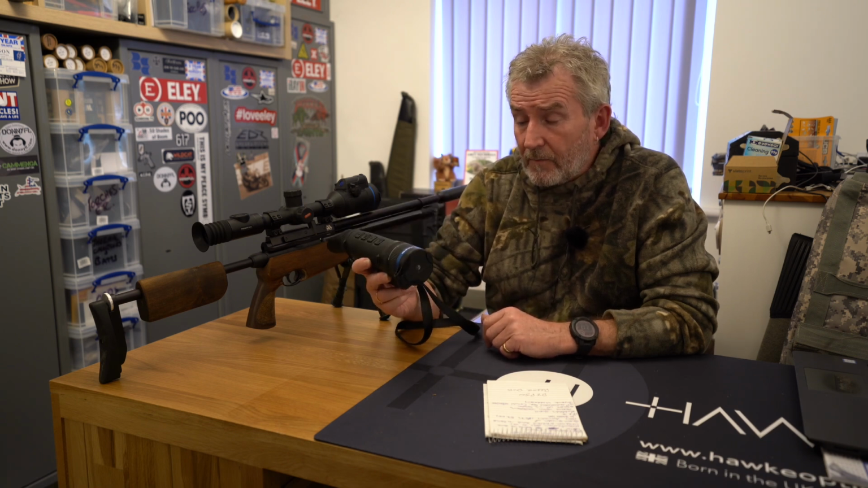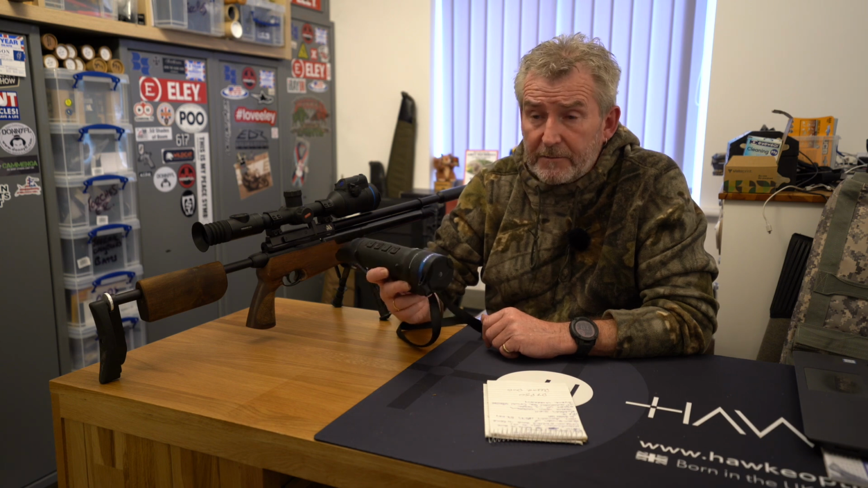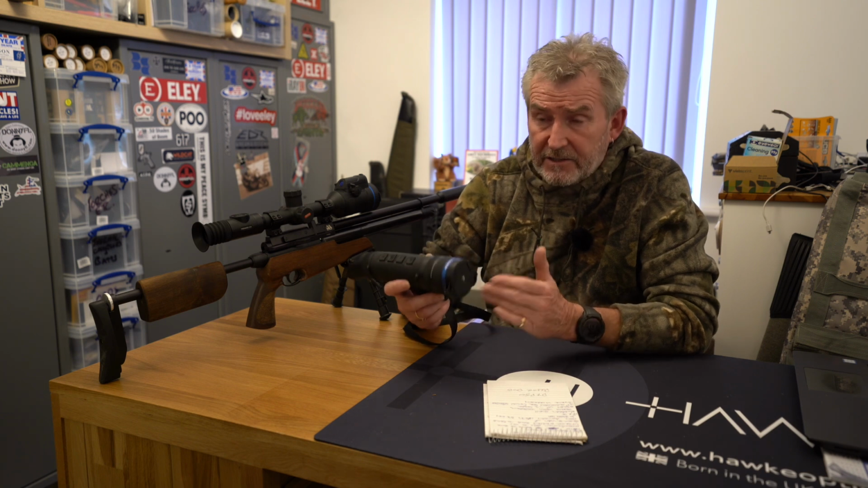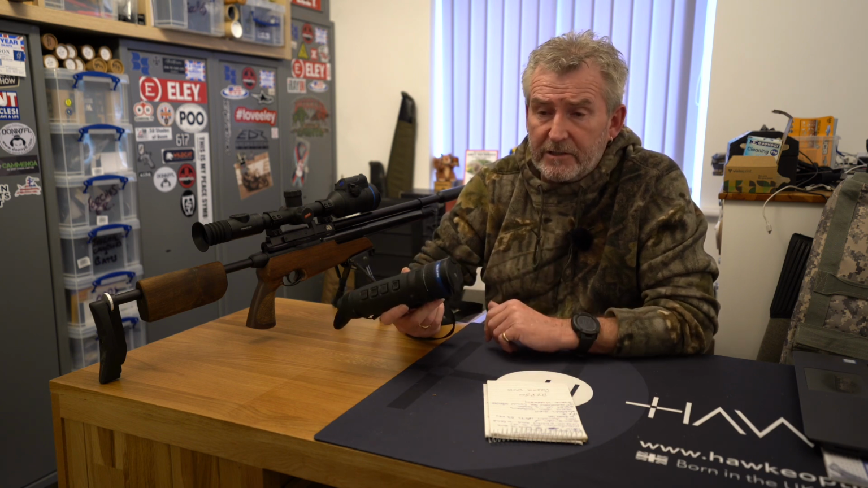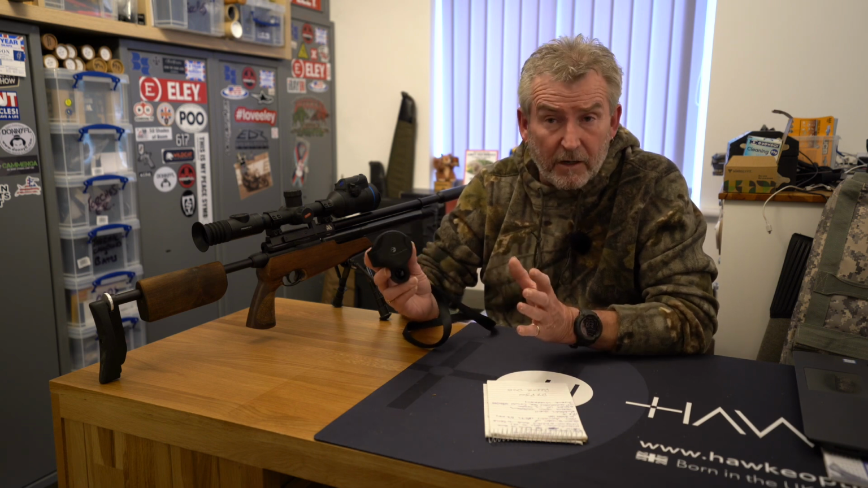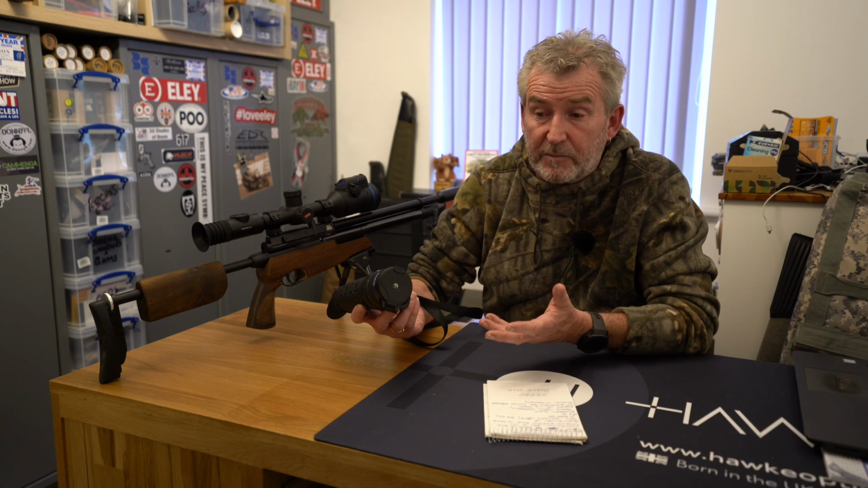It's also upgradable for any future updates that come along. Connect to the internet, upgrade it, and it's there. There'll be different reticles and different screenshots and all sorts that you can put on there, which will be perfect. You know, rather than having to go and buy the latest spotter, which has got all this on it.